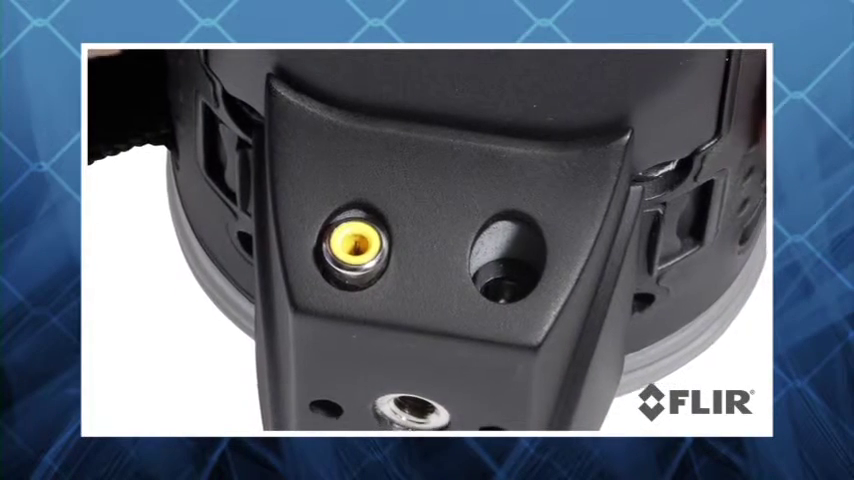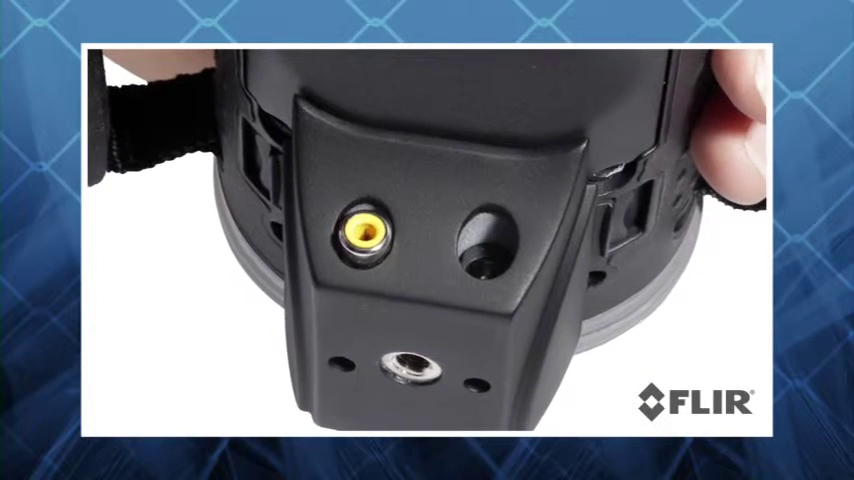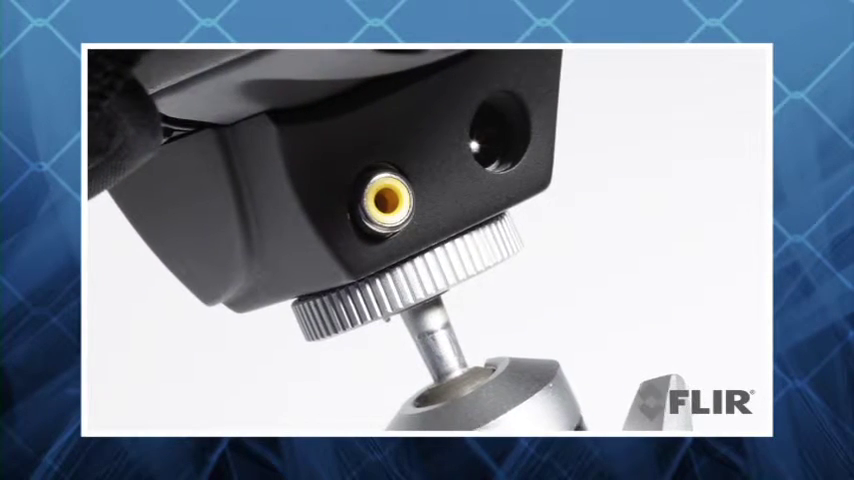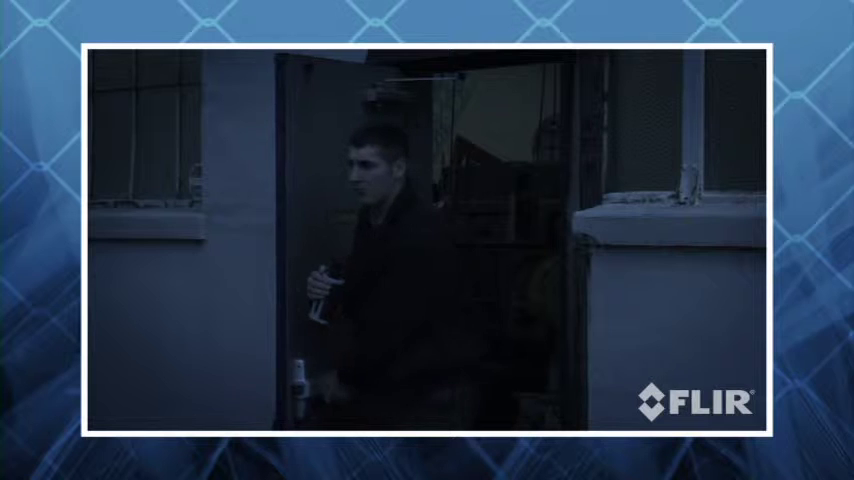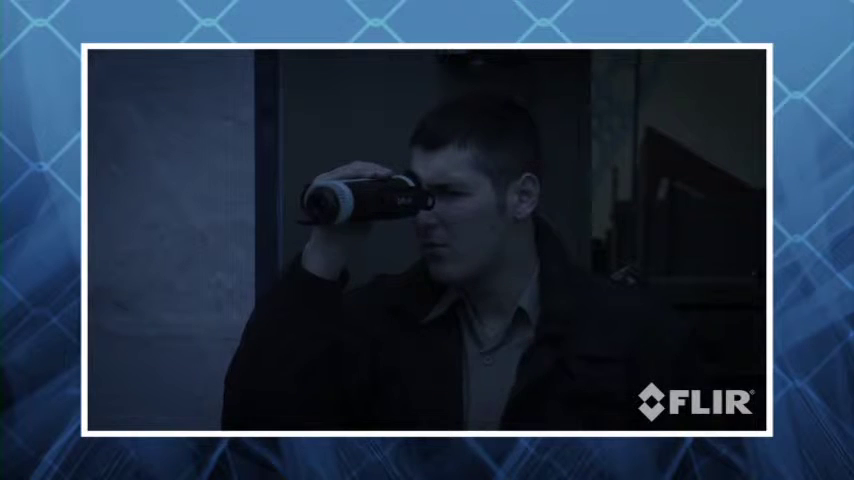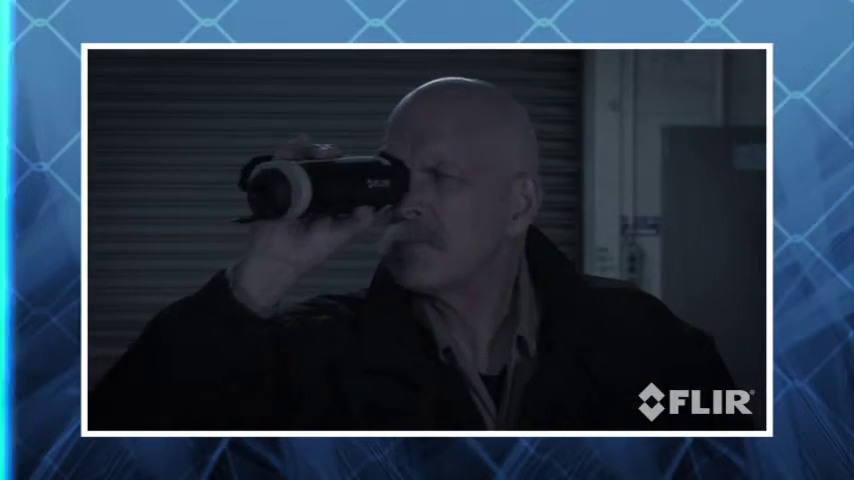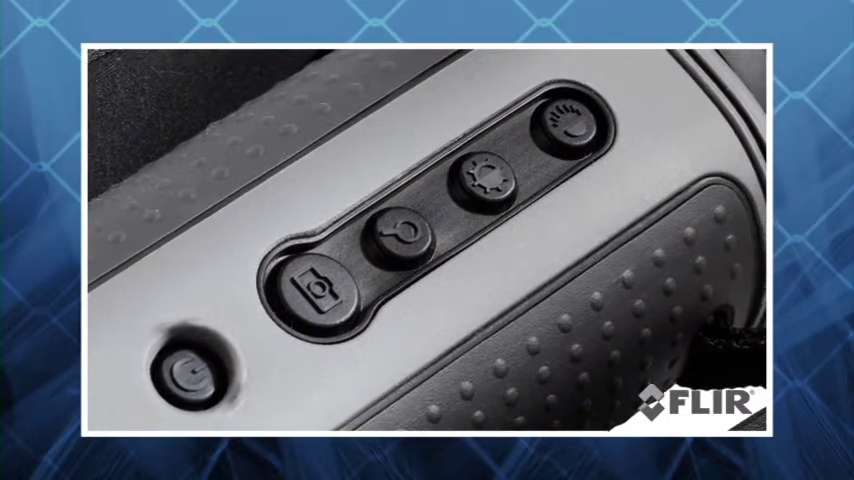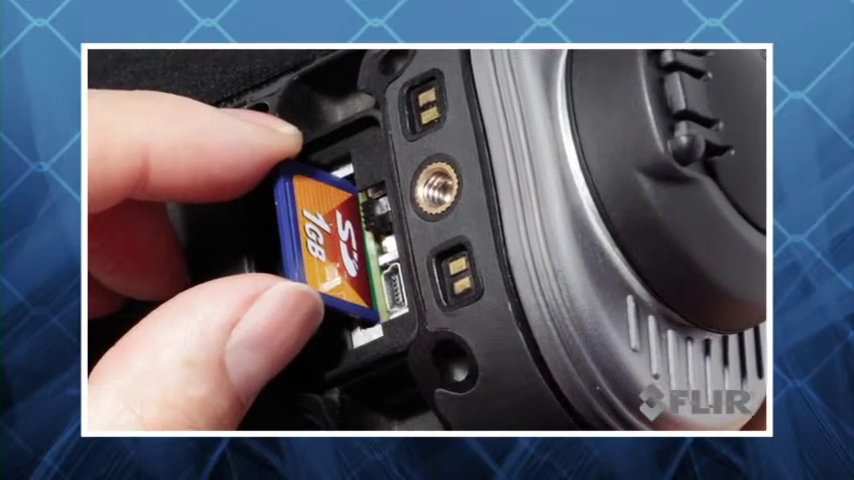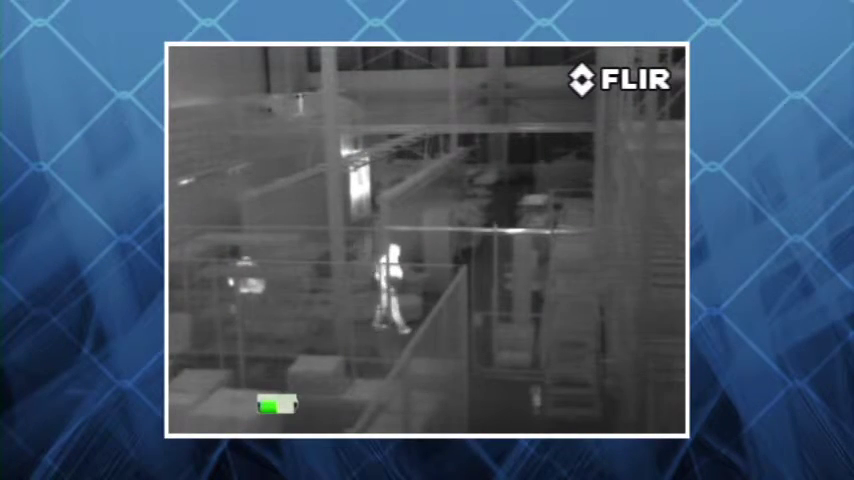The integral hot shoe accessory provides power in and video out connections, as well as a convenient tripod mounting adapter, making it the perfect tool for temporary field surveillance. Switching from standby to on in less than 2 seconds, Guardsman is always ready for action. And it has extremely low power consumption, allowing batteries to last over 100 hours between charges in standby mode. With direct push-button access to all camera functions and optional onboard video and still image storage, Guardsman is easy to use and a convenient way to gather and store a visual record of your facility's nighttime security.